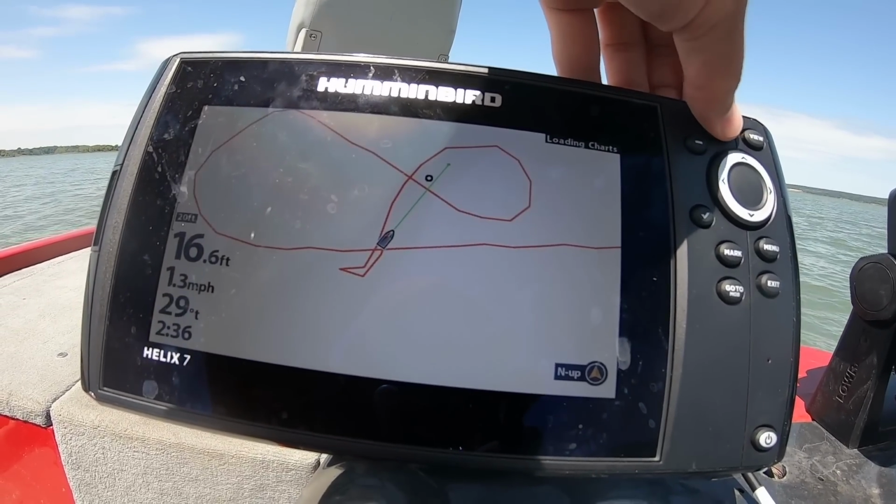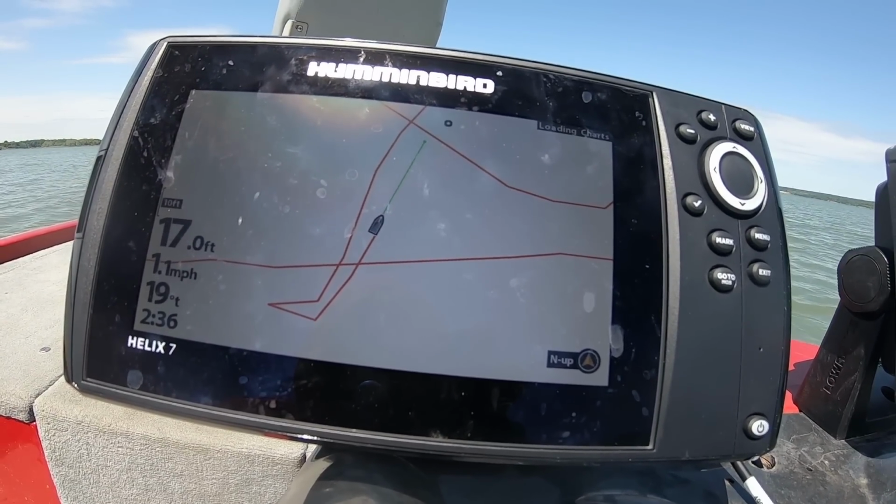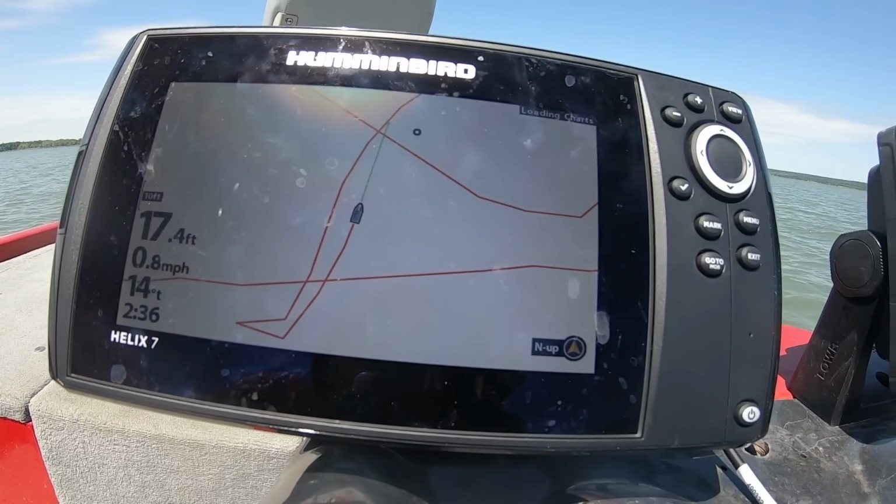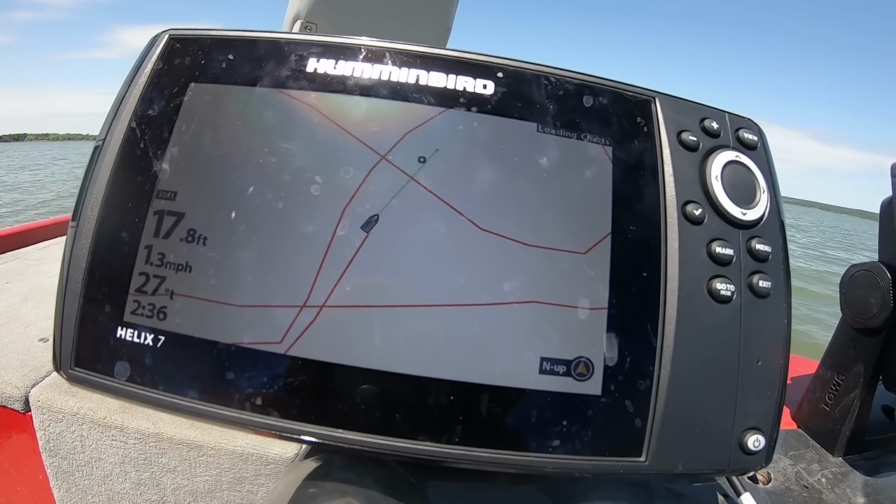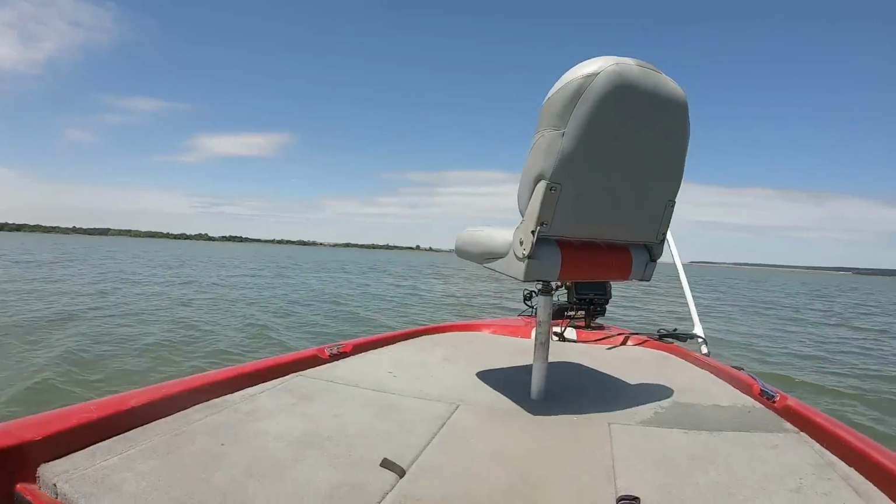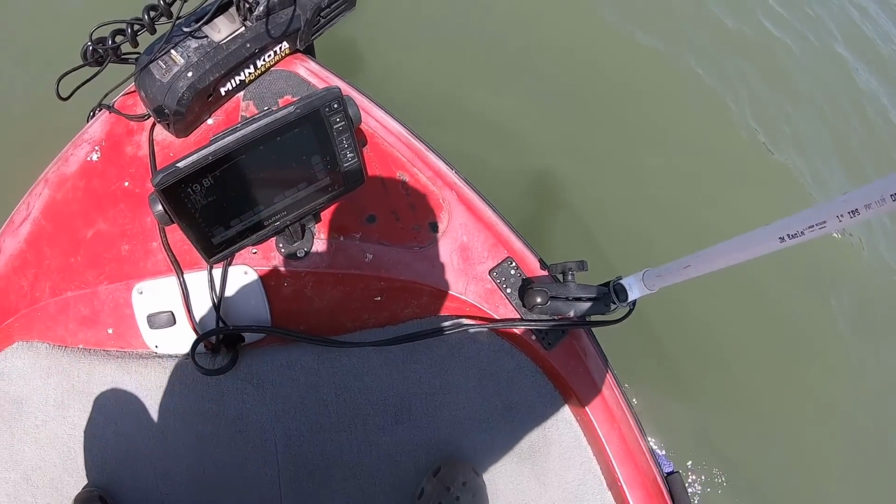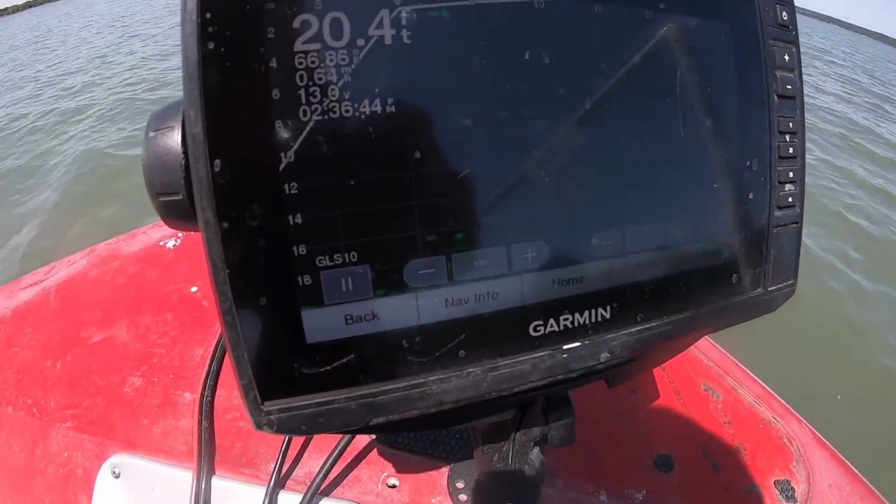Okay, make sure this is zoomed. See, you zoom it out, it looks totally different when you zoom in. You'll think you're right there, but you're really not. Okay, it should be right here. Yep, bingo. You can already see it on the live scope.